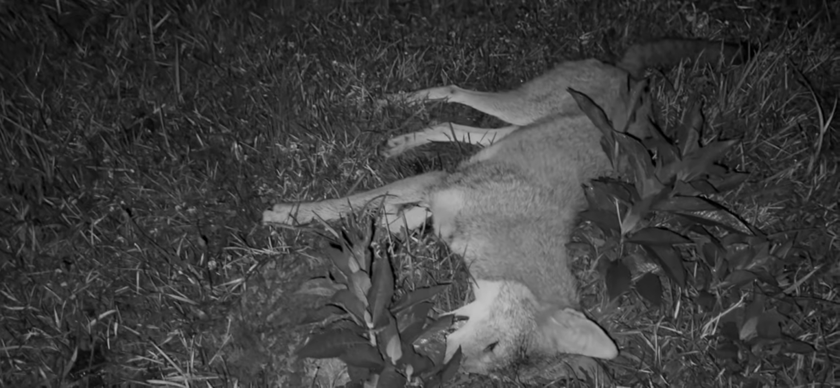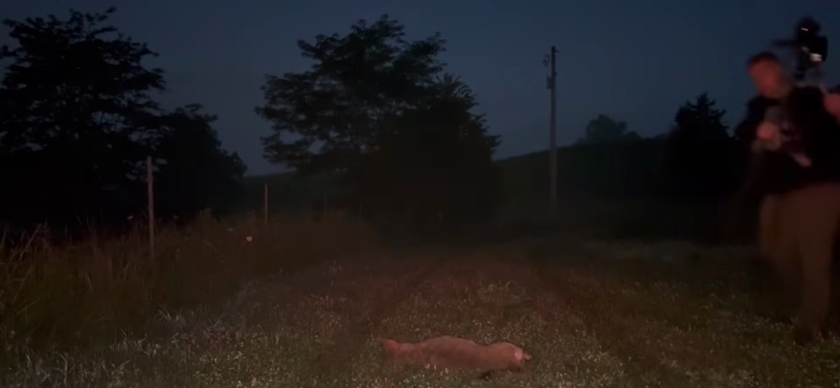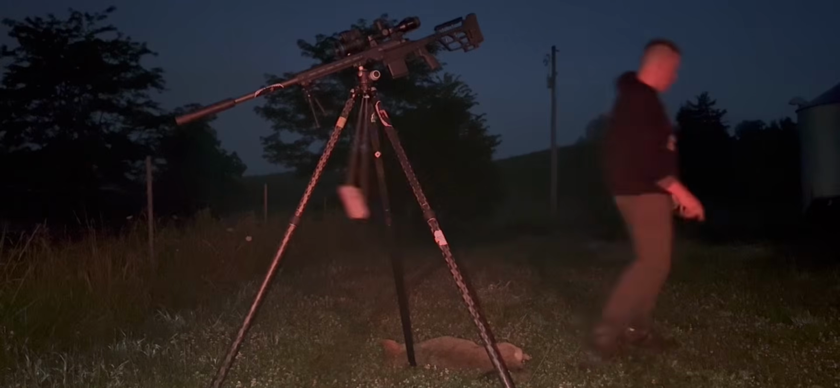Pretty big place, really. Cool. The old bipod came in handy tonight.